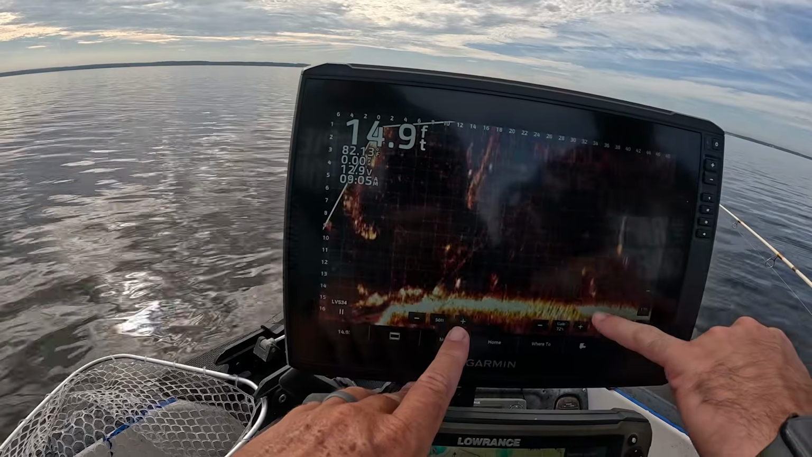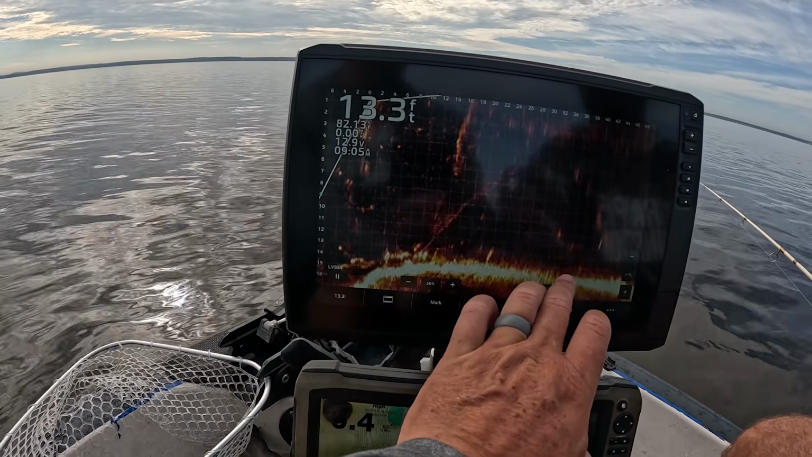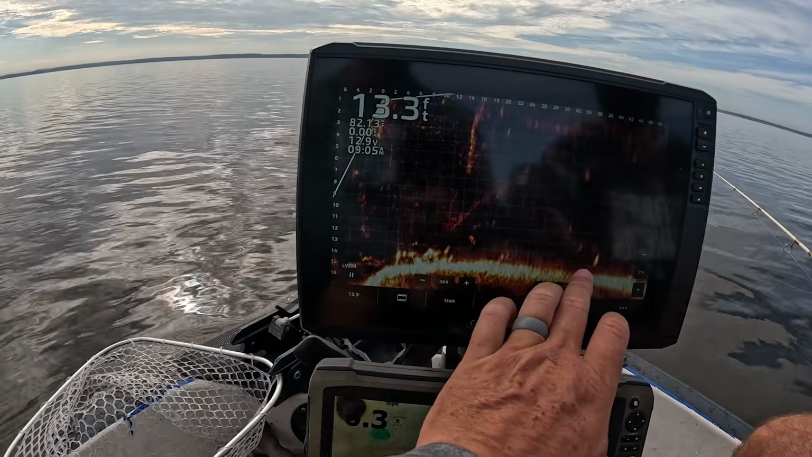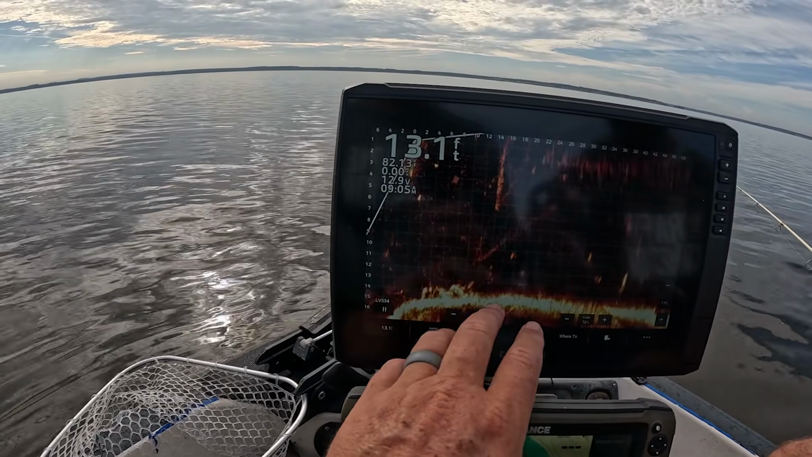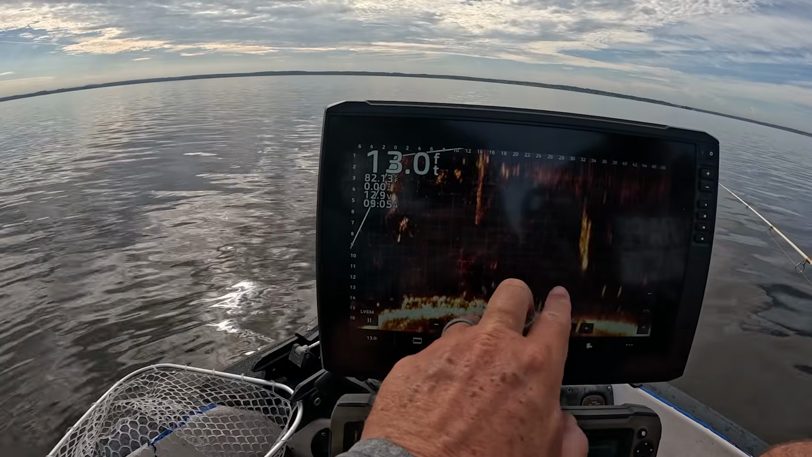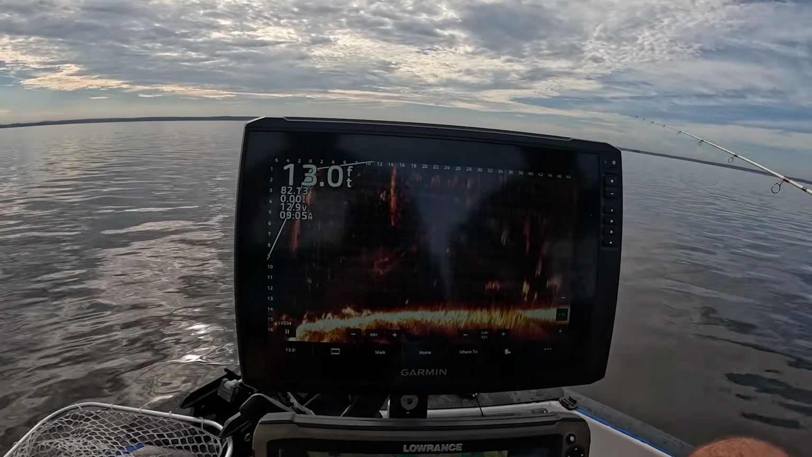What's this little line? You put like a drop off on it, or? Well, you can kind of see it. That's where two transducers meet each other. Okay. It's actually with this Livescope transducer, there's 3 different beams, and that's where they're kind of merging together right in there. But we're right on the edge of a drop off, yeah. I got you.